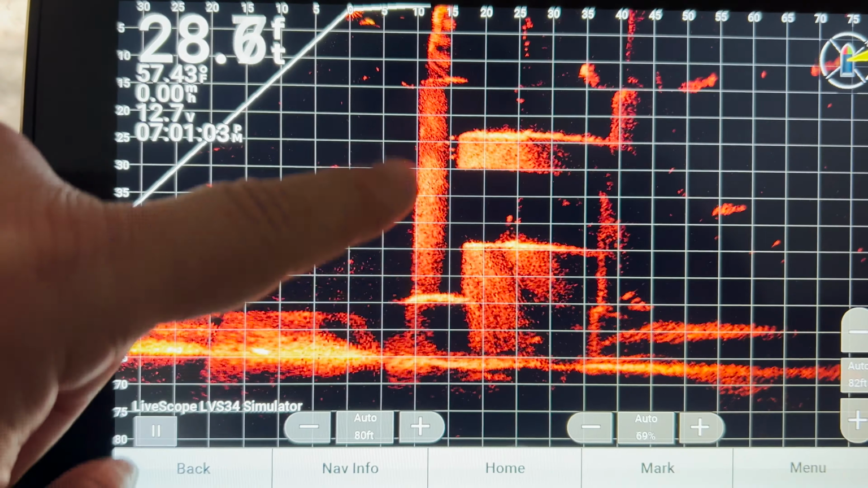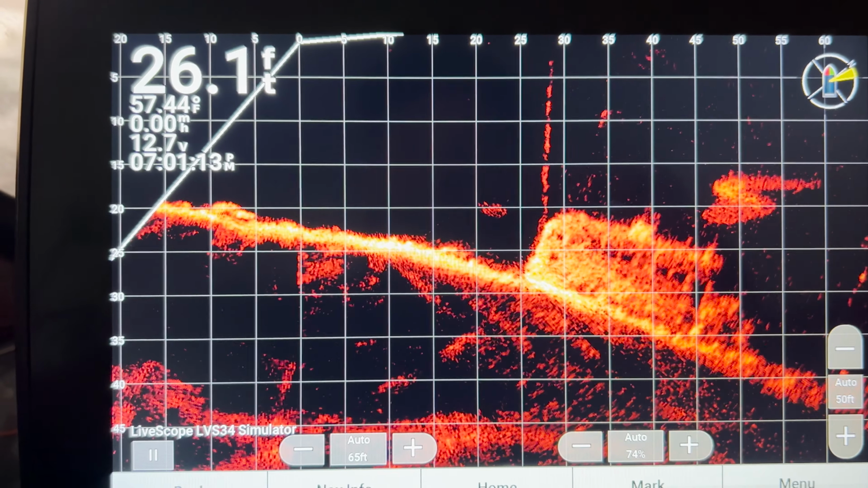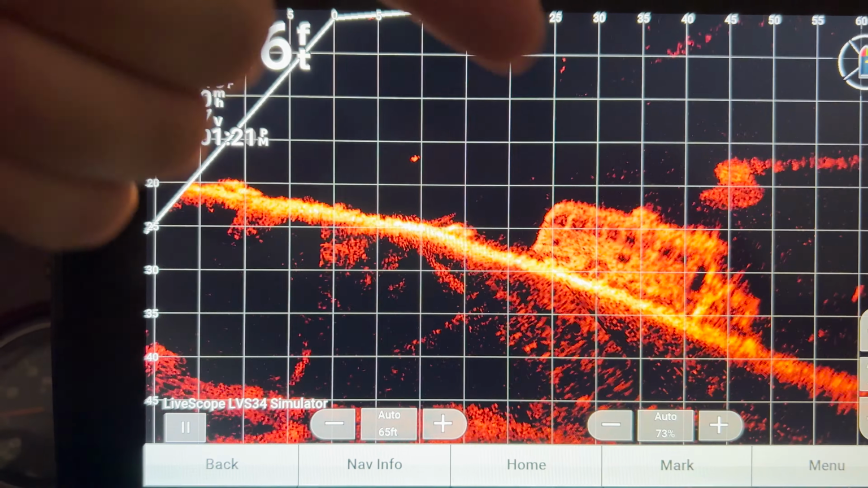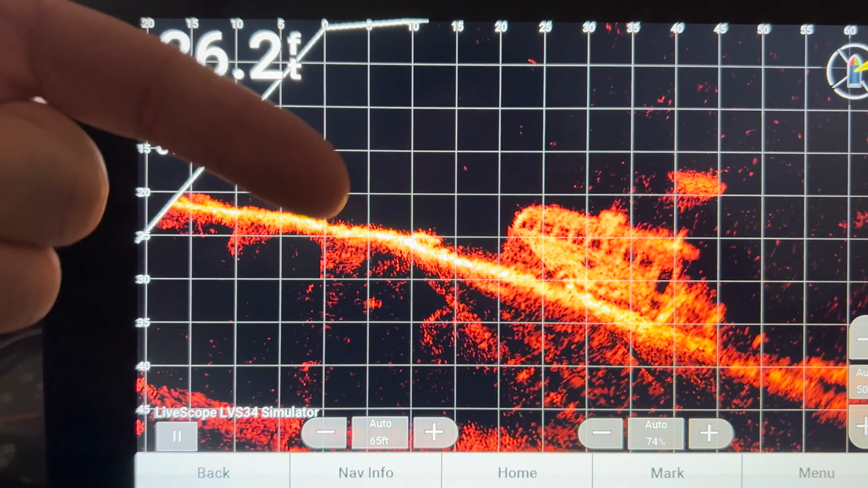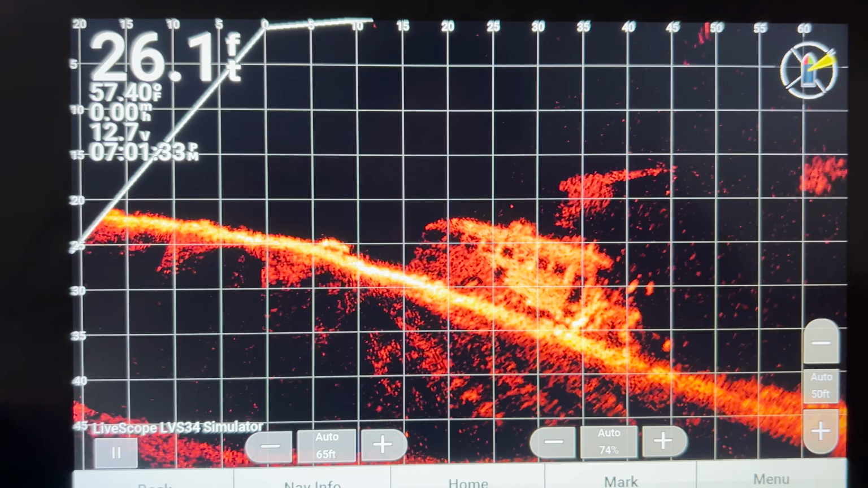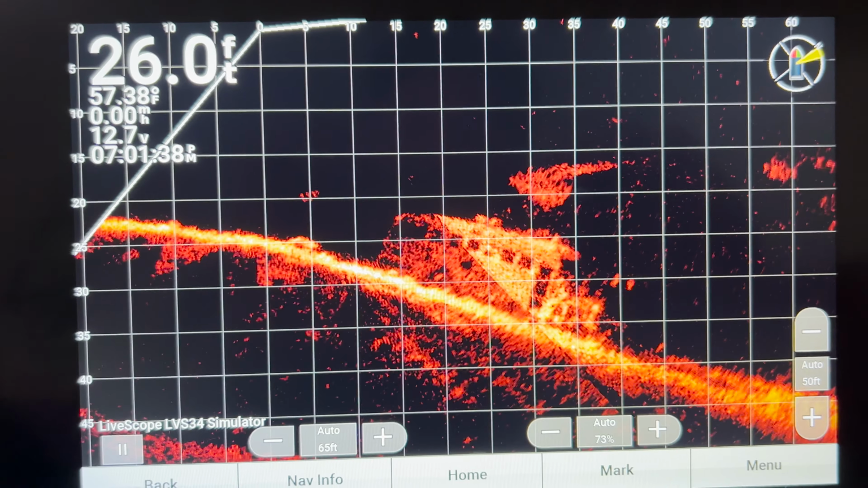So for instance, this is some kind of structure that we've identified already using our map to find the area. And then we use our side view to find the structure itself. Then we use our down view to verify what we've seen on side view, that it's actually there. And then once we've marked it, now keep in mind, we've already marked all these points. Now we're using live scope to actually view what's on that structure. And so we've now come way down that cone of that funnel, if you will. And now we've really identified a spot that we want to fish. And now we can really start fishing and going in for that spot.